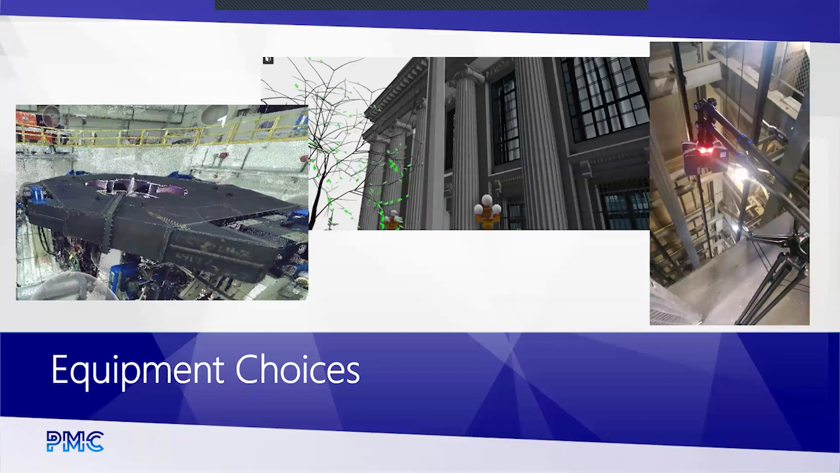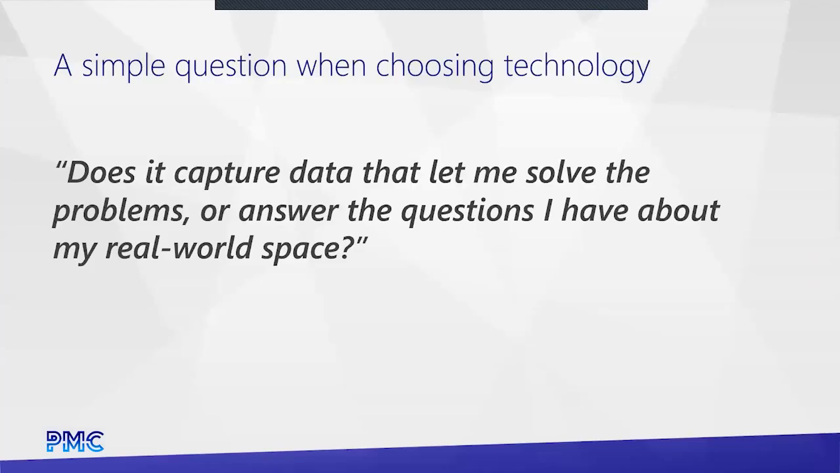With that, we've covered kind of the background. So let's jump into the equipment choices, and then what's out there on the market and the pros and cons. The biggest thing when we talk to people, because we use most of this technology, we own most of these different devices at this point, this is the main question, right?